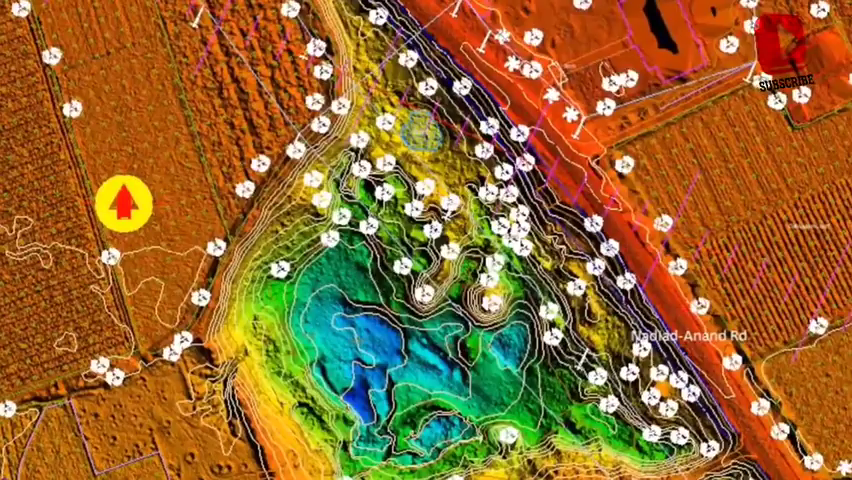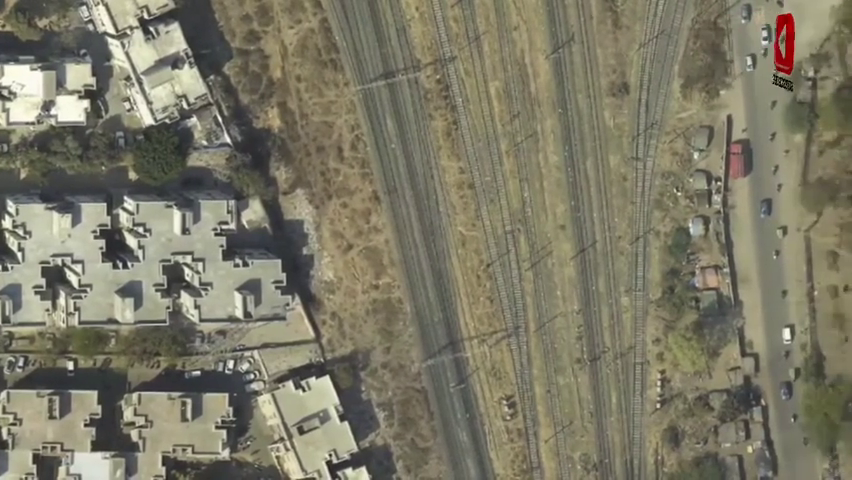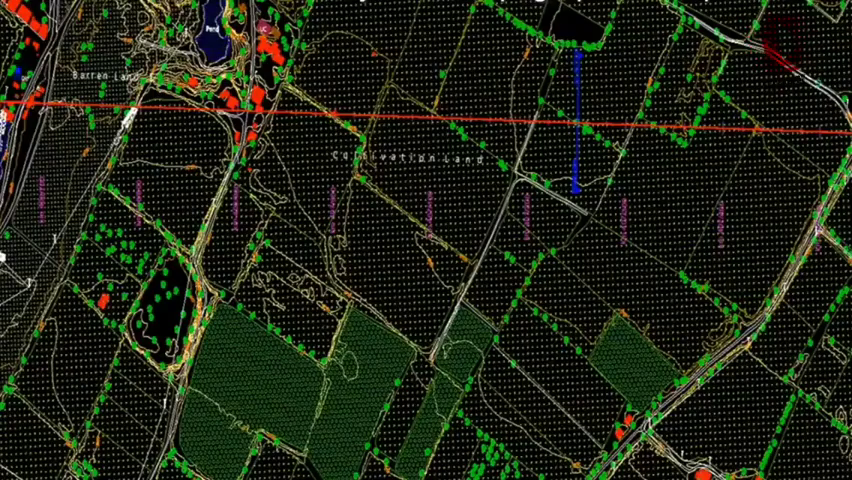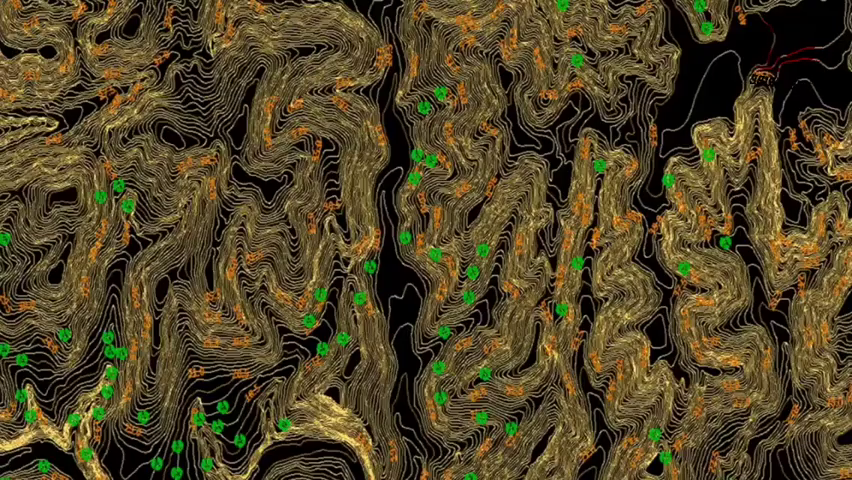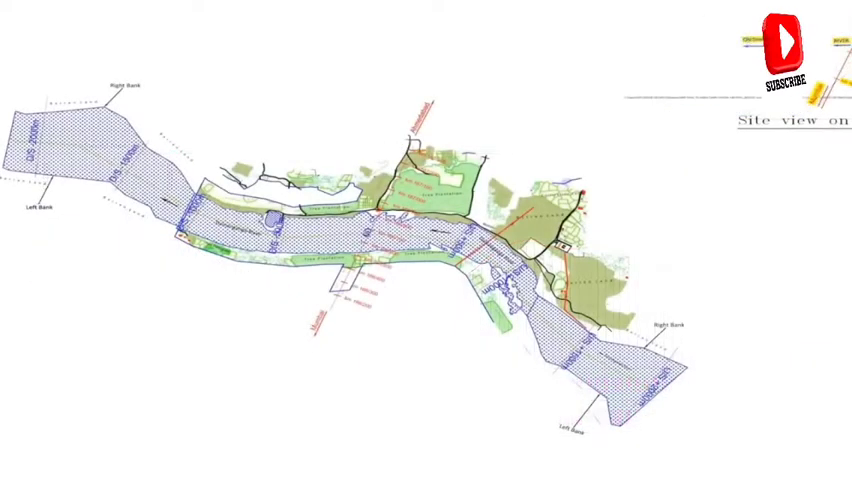These are bare earth digital elevation model of 1 meter by 1 meter grid, seamless orthophoto of the entire stretch, 3D topography map in 1:2000 scale, contours with an interval of 50 centimeters, cross sections and plan and profile.